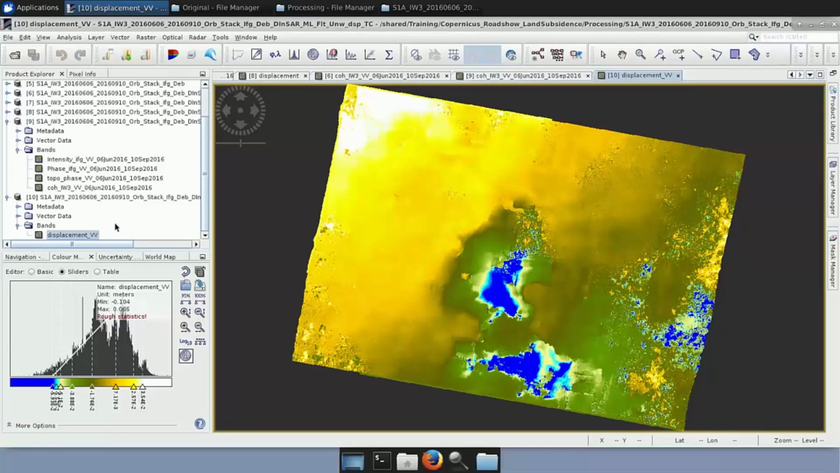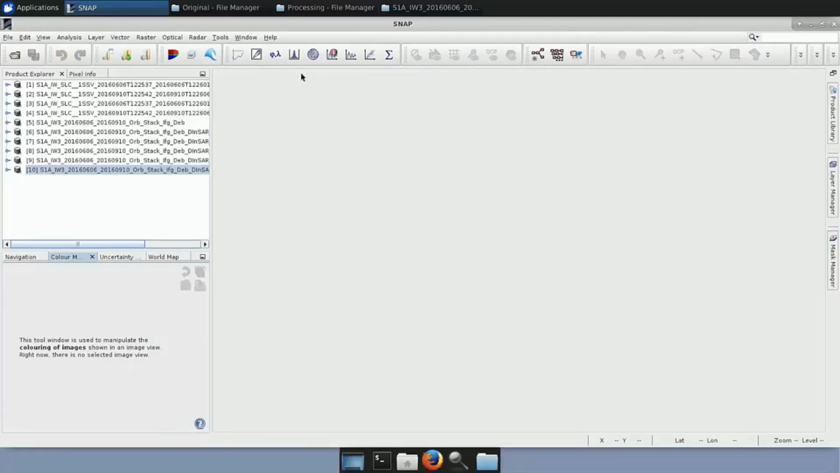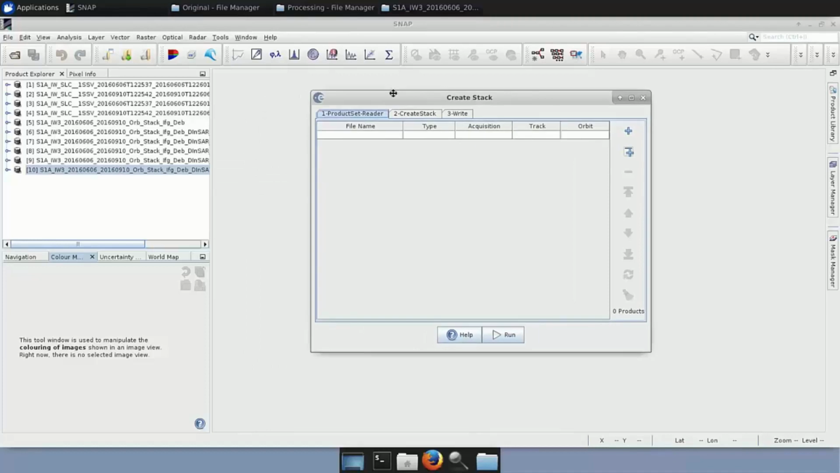In order to do that, what do we do? We need to create a stack that will be consisted of those two products. So just let me close all those open views because we don't need them. Okay. And now we go to Radar, co-registration, stack tools, create stack. And here we need also to add those two terrain corrected products that we have, only those two, nothing else.